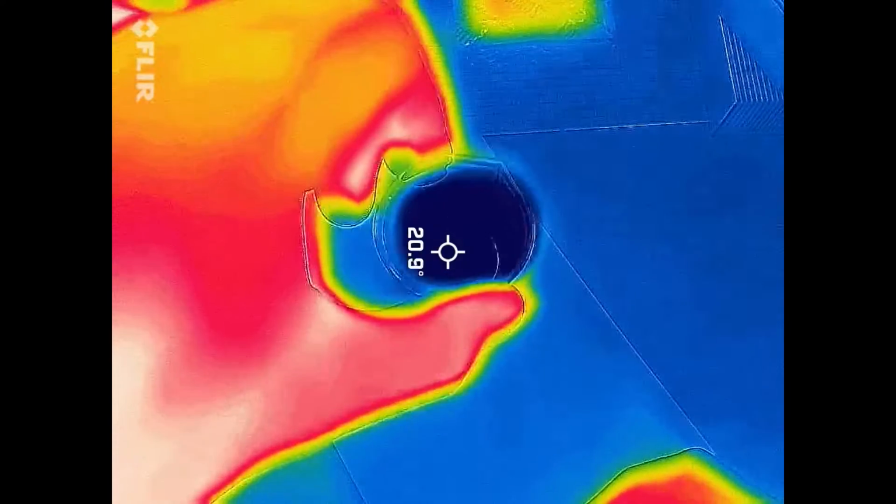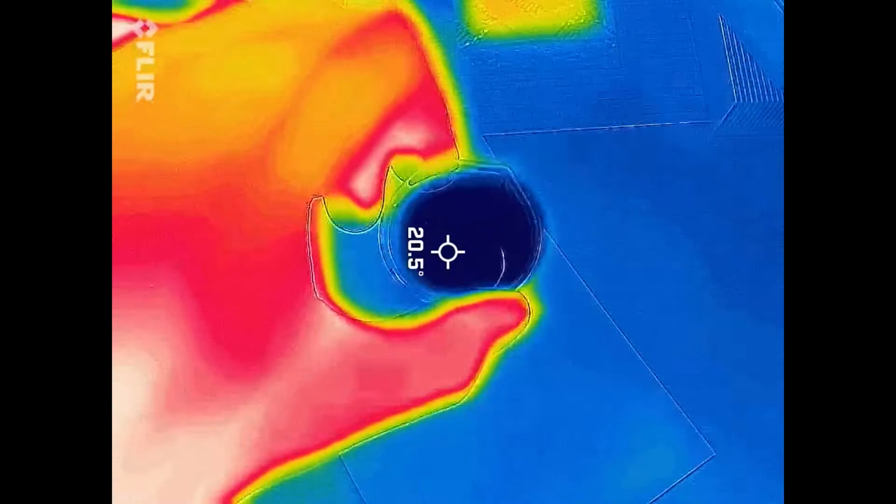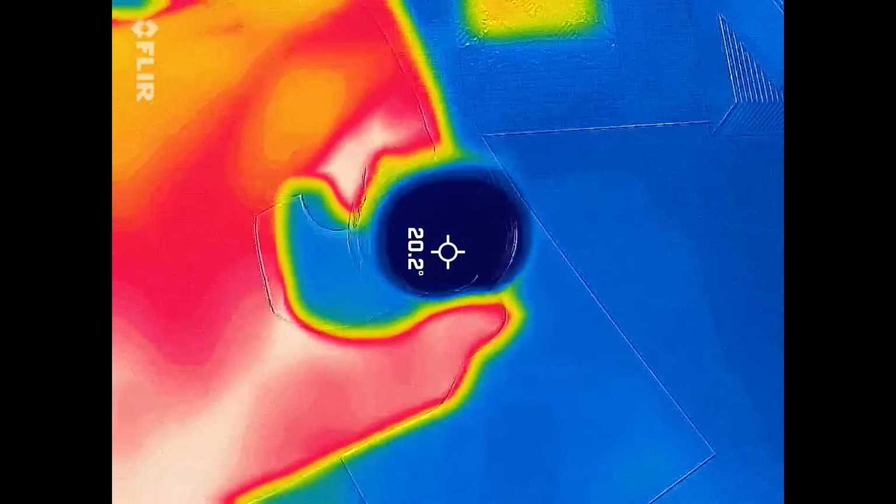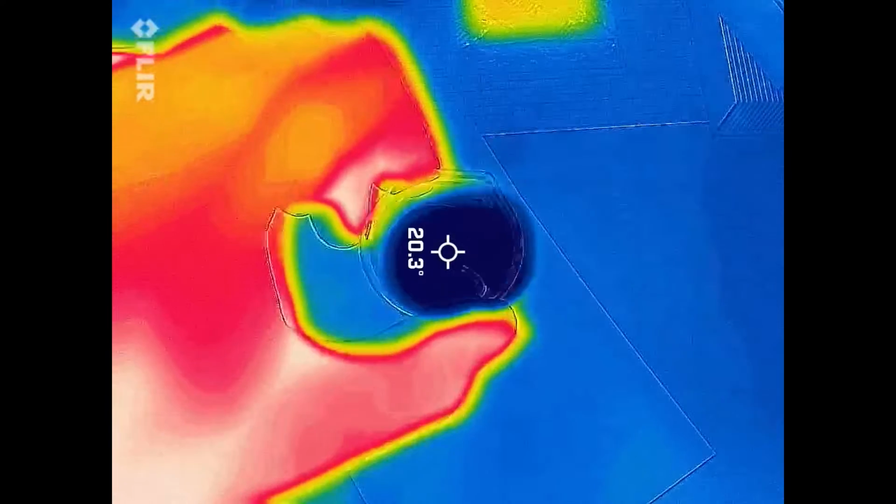So as I'm mixing it, the temperature is dropping. We've dropped almost 3 degrees now. And it's probably even lower than what it's showing, because when it comes to detecting cold, the interference from even my fingers is going to throw off the measurements by a little bit.